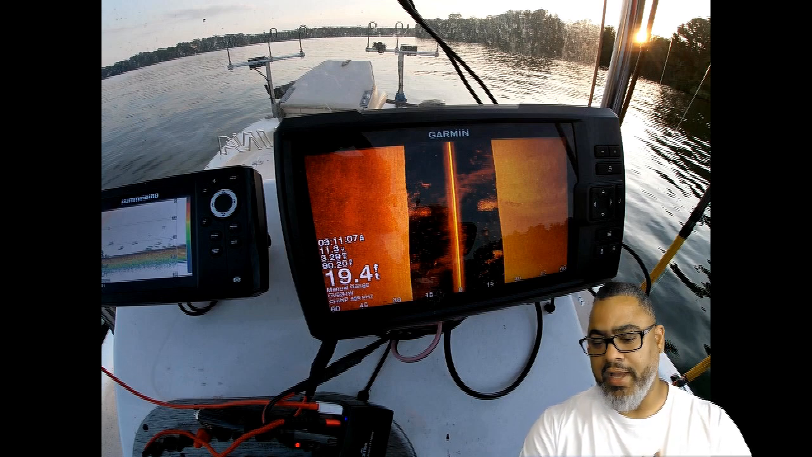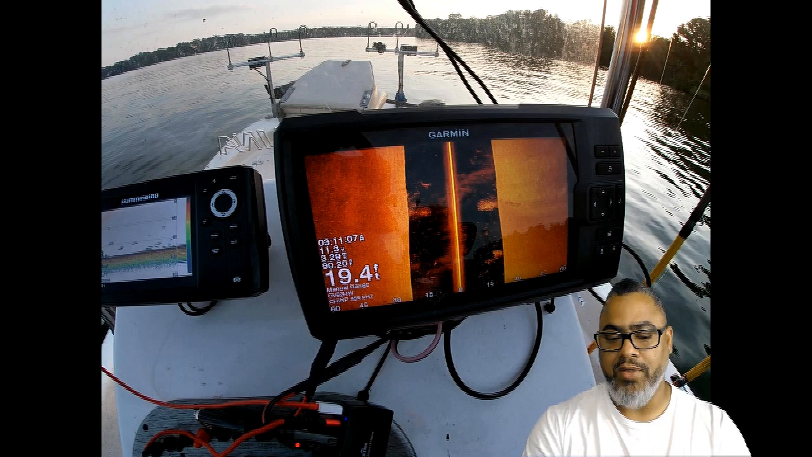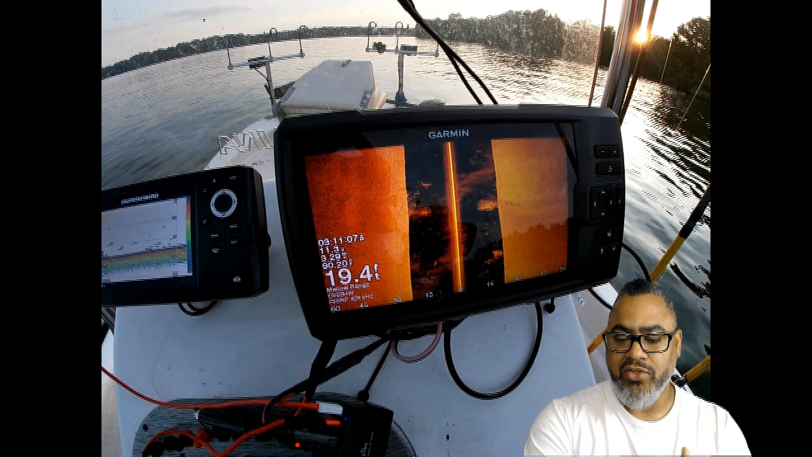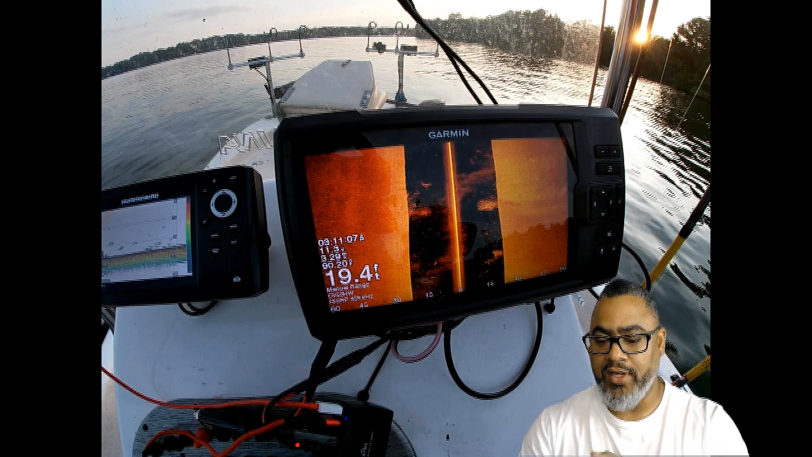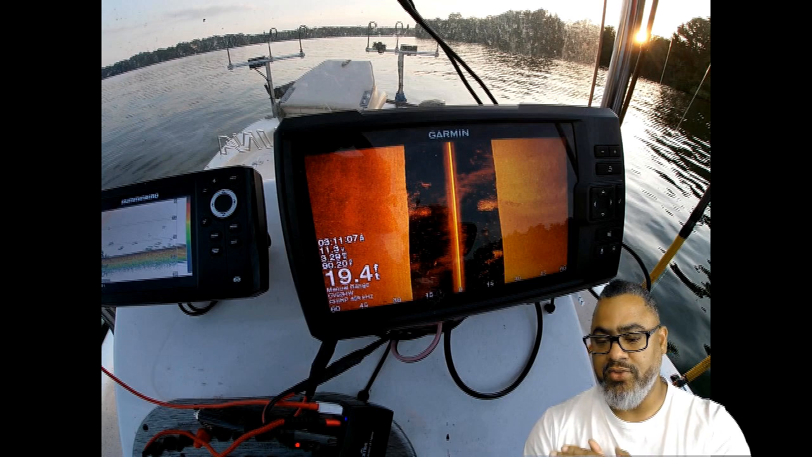Garmin's live scope has a new side imaging software update, which is a more advanced rendition of side imaging. Basically, it allows you to see things in 360 degrees. Wherever I turn my transducer, I'm able to see 360 degrees around the whole boat.